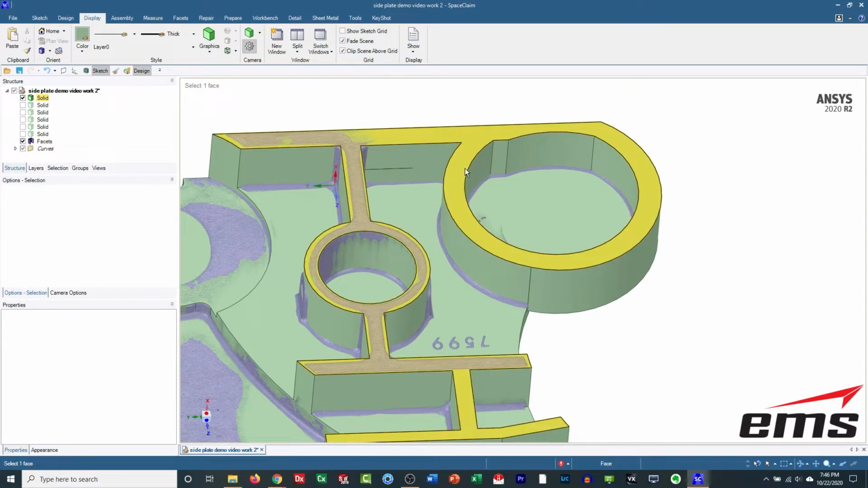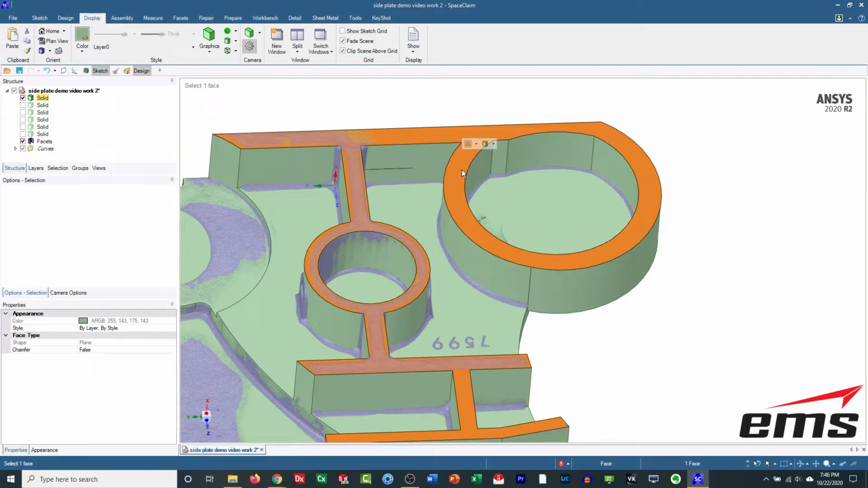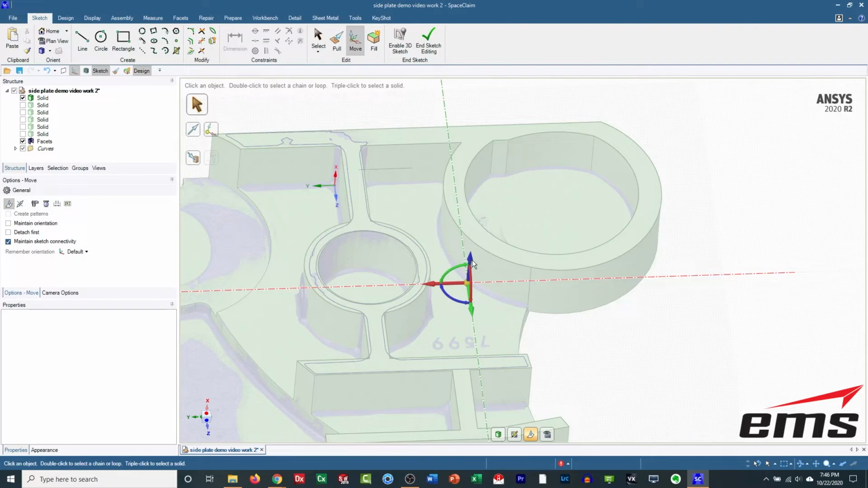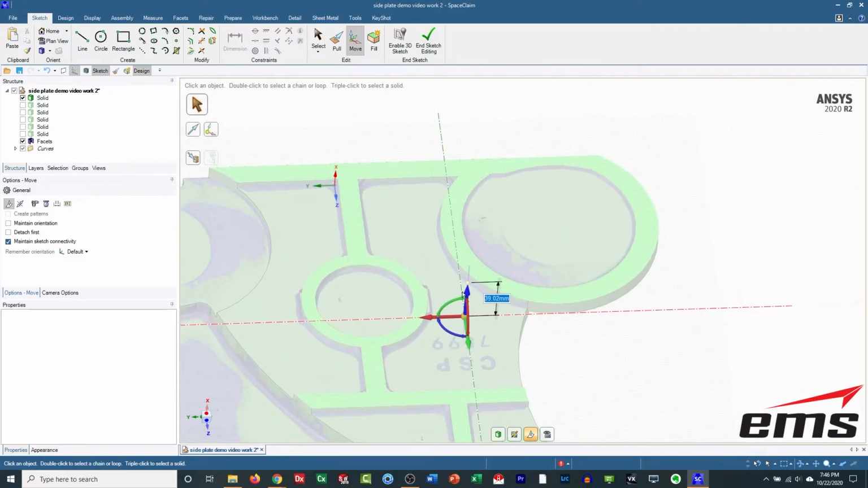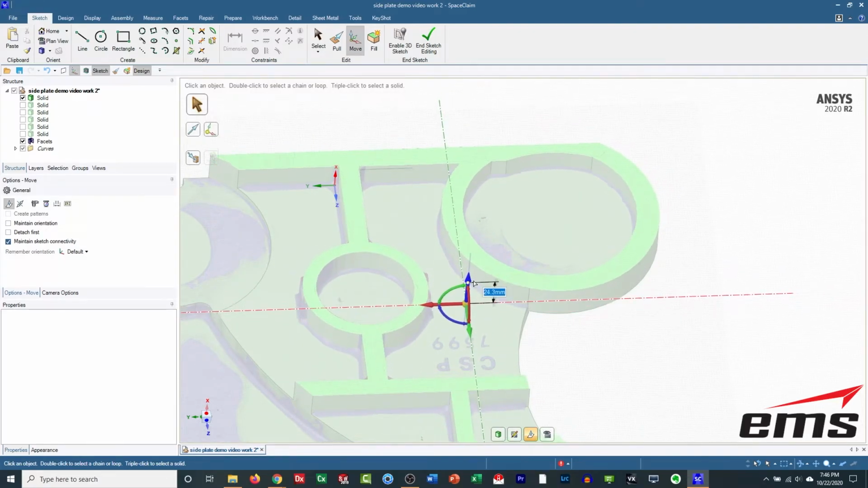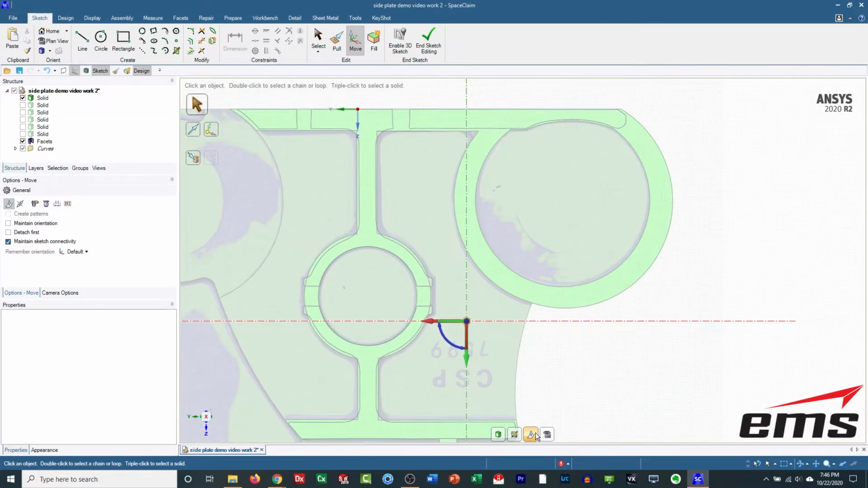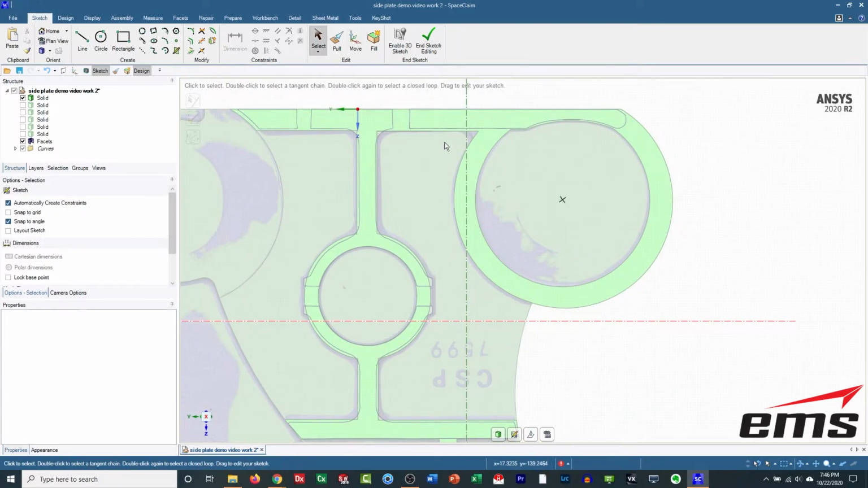Next one up, we can start this one as well up here. Sketch mode. Pull it down. And I don't think it really matters where we go. Let's go about right there should be good. And again, for this one, we're going to want to extract the edge here.